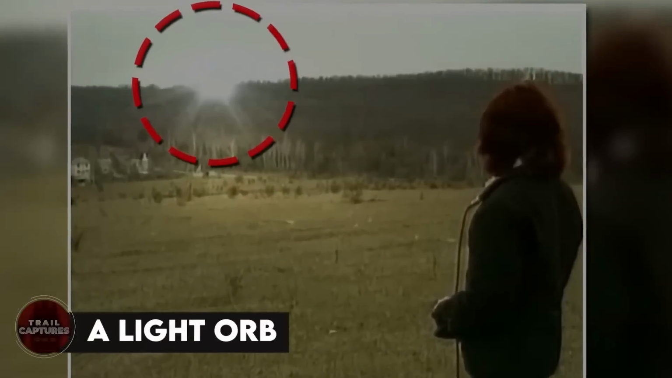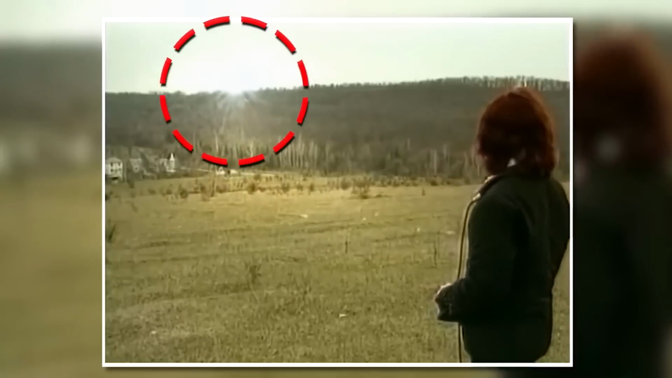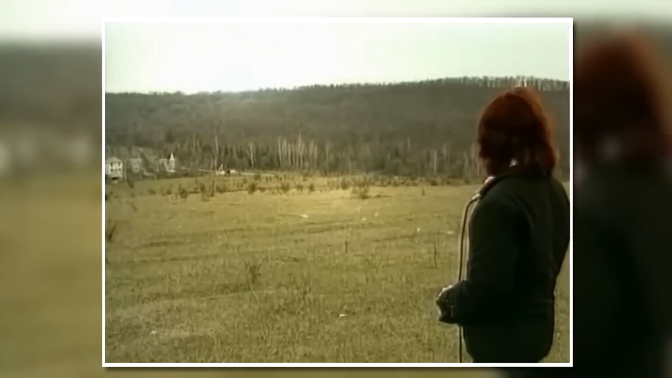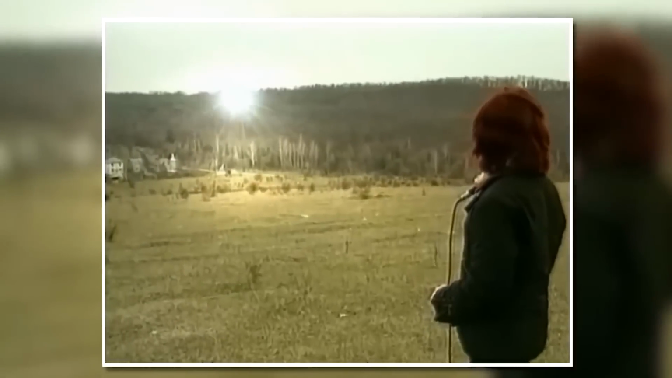A light orb. A news reporter was sharing a regular story when something incredibly strange happened behind her. A bright light appeared in the sky, and her cameraman pointed it out. The reporter was visibly shocked as the light orb flew away, which was very bright and illuminated the area around it, indicating that it wasn't fake. And since it was broadcast live some years ago, it would have been difficult to add special effects. However, well, I can't be very sure about it.